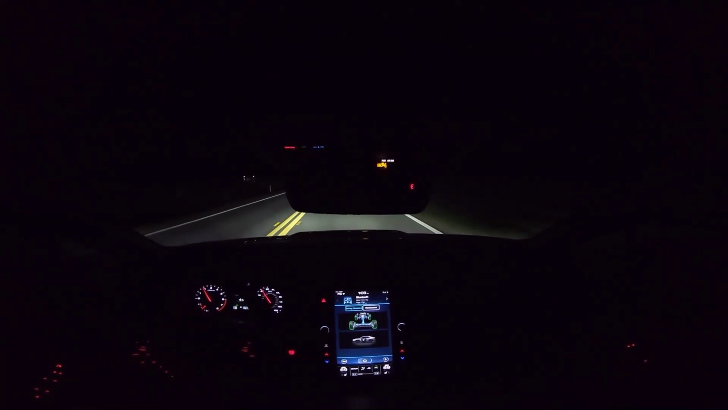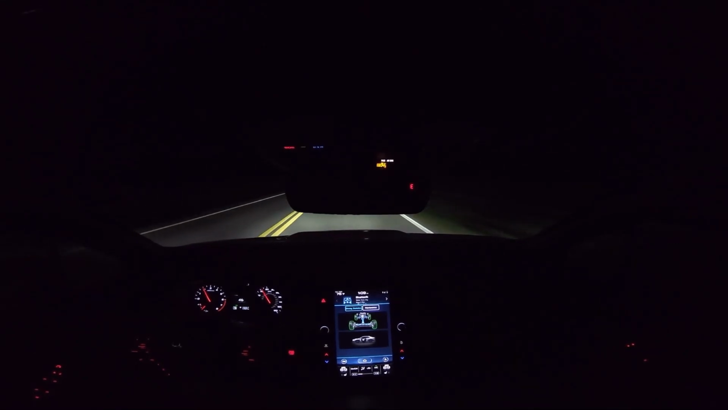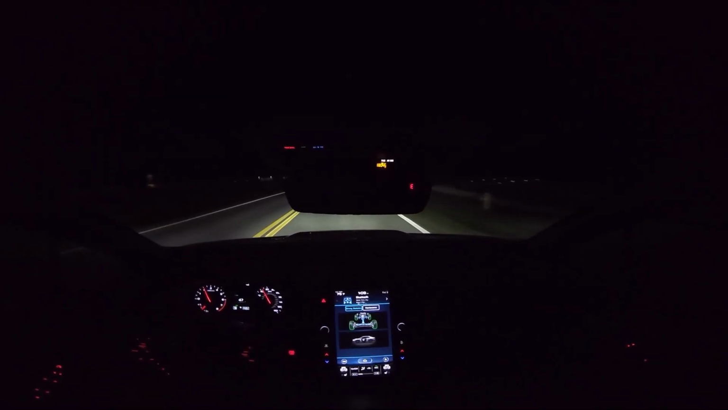If you're somebody that doesn't see that well at night, then you would do well with this car, because it allows you to see the road extremely clearly with these LED lights that swivel and the fog lights. A lot of these new cars, you can't even get fog lights with them. So for me, this is pretty awesome that you can see everything around you really, really clearly. And that's obviously important when driving at night.